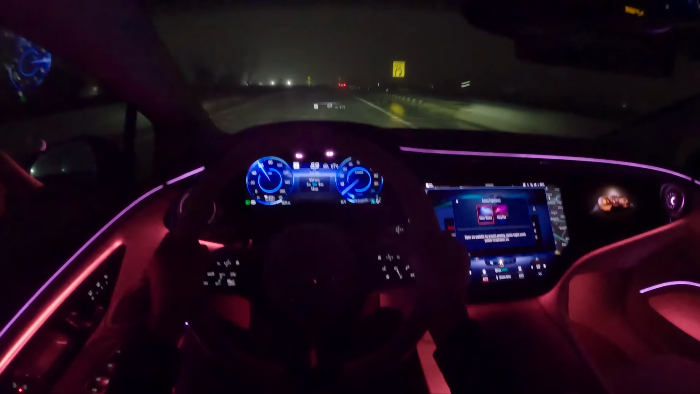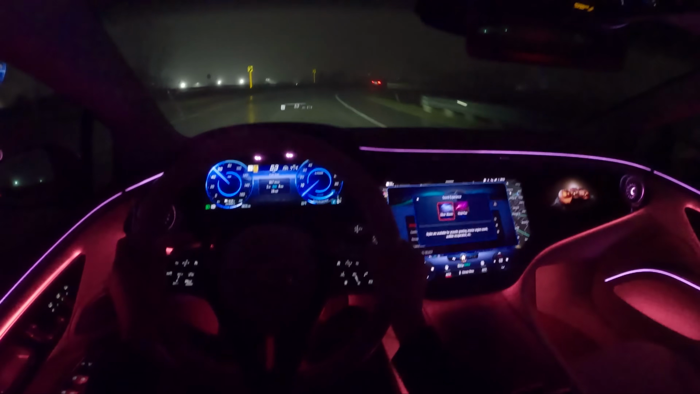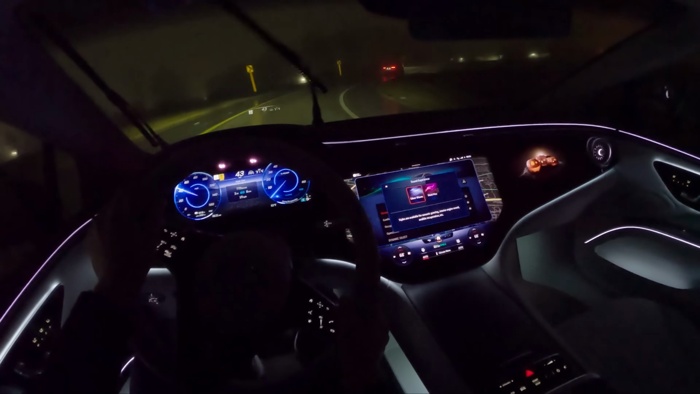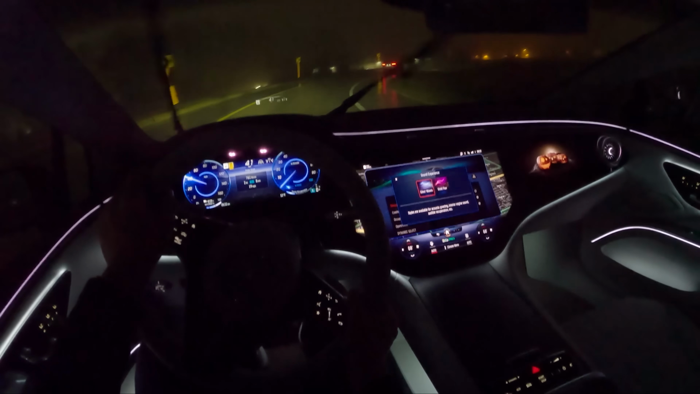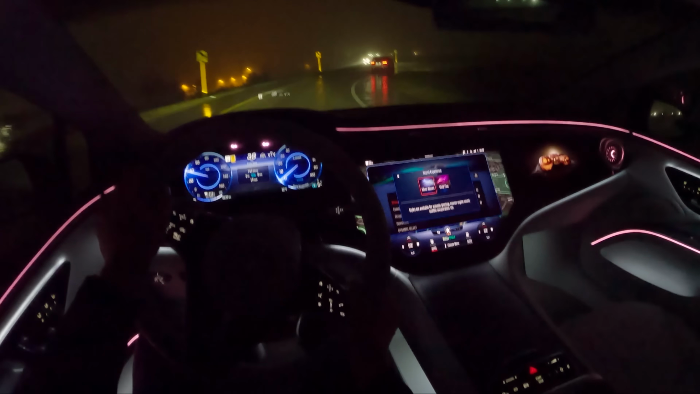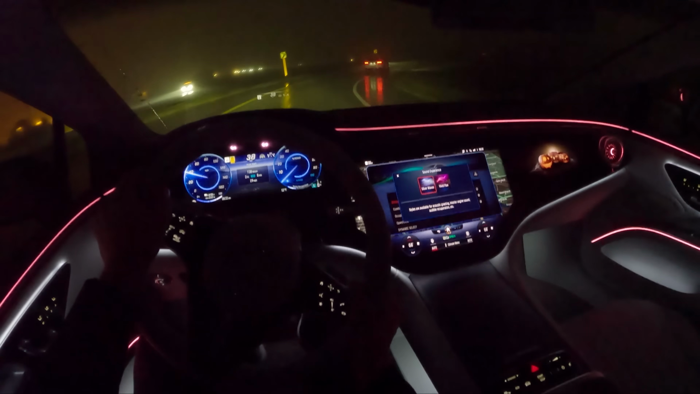You have to have a long torso to drive this car comfortably, I think. Definitely something you want to sit in and see how you fit before you buy it. Again, another concession due to the aerodynamic efficiency of this EQS 580.